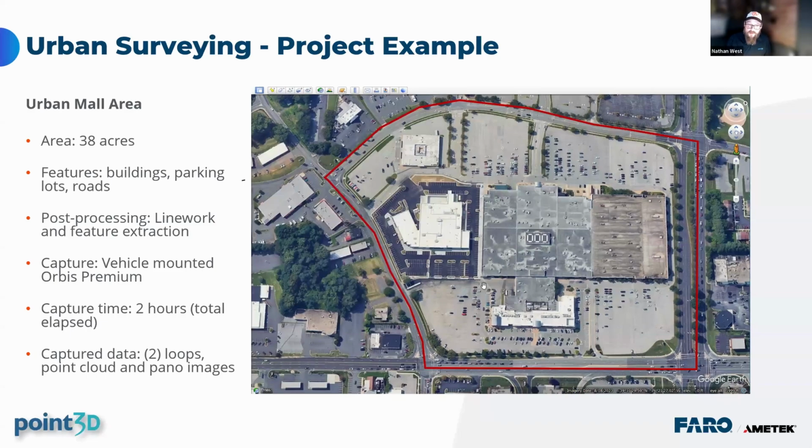The example we are showing was a demonstration project for the technology and work process using the Orbis. It was a 38-acre site with many of the features that our customers were looking to capture. We performed the capture using the Orbis Premium, car mounted as you'll see.